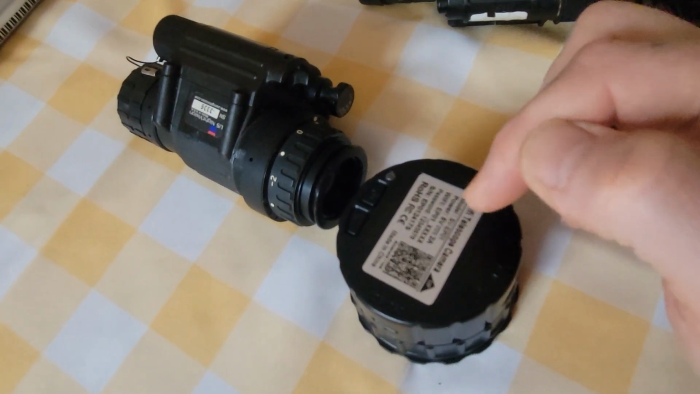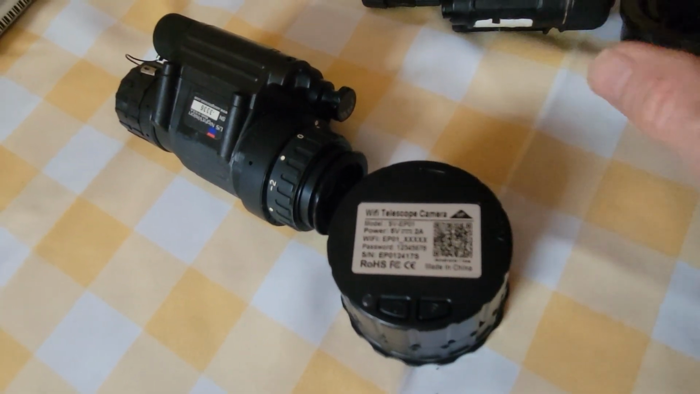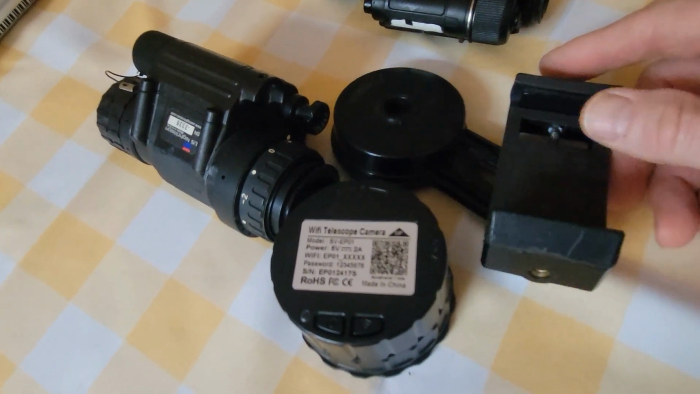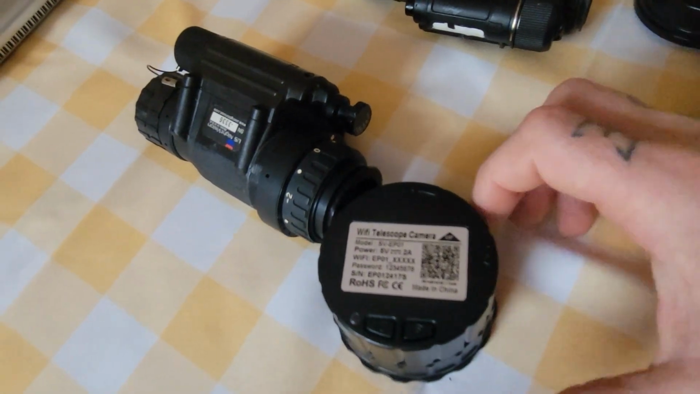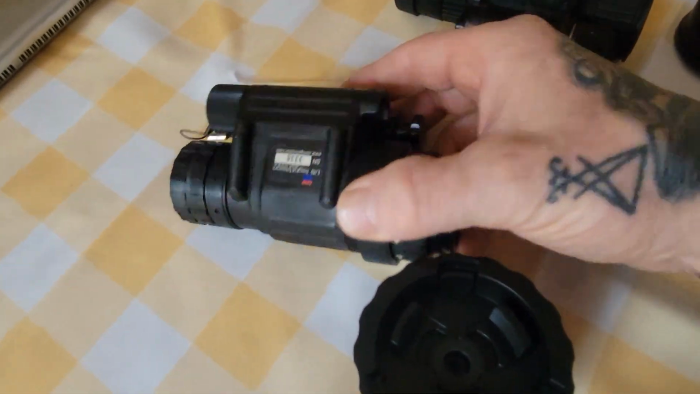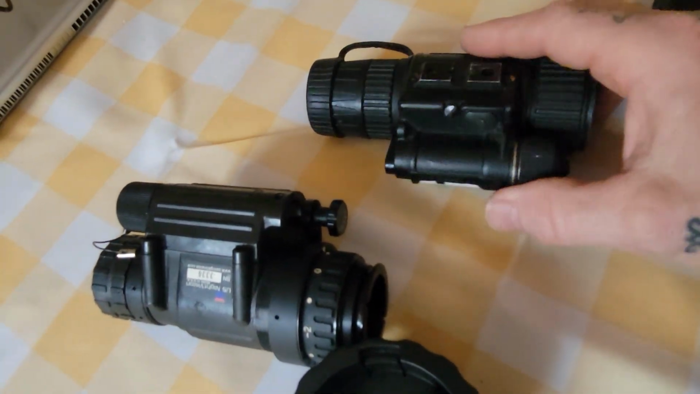So I'm going to use this for a little while. If I don't like it, I'll probably return it and we'll try something else, or I'll go back to this adapter and see how that works. But as you can see on most of my videos, I have started to use this along with my Gen 3.